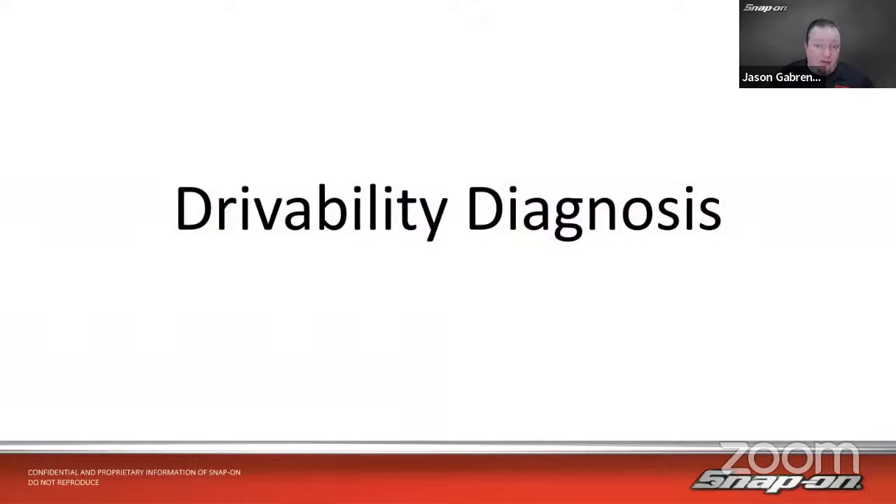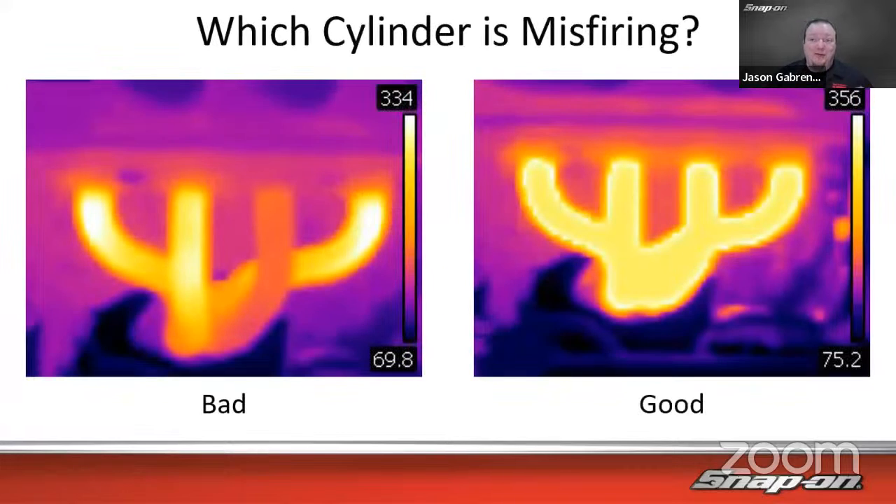How about a drivability problem? This is always a fun one for me to use this for too, because you can see, in this case, which cylinder is misfiring? It's a 4-cylinder, or maybe it's a V8, could be. We're just looking at a bank of 4 cylinders though. And one's considerably cooler than the other. See that one right there? That cylinder is not firing.